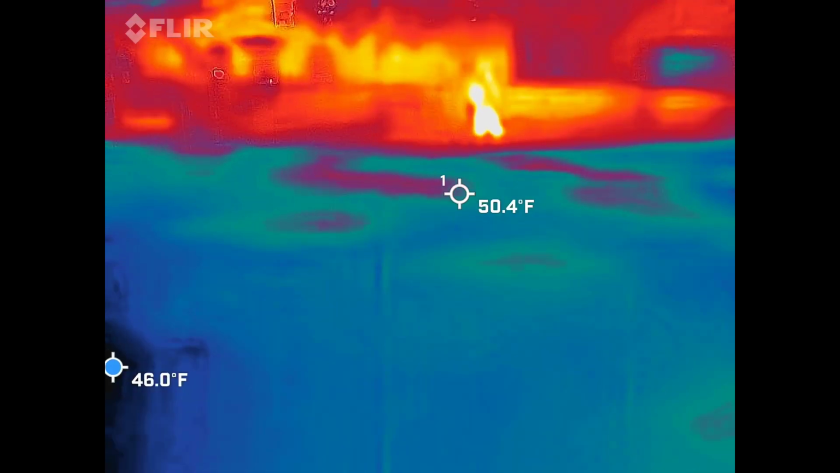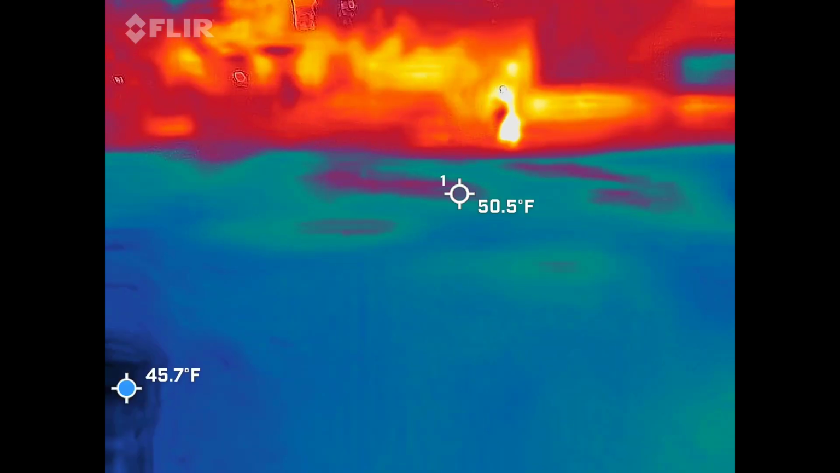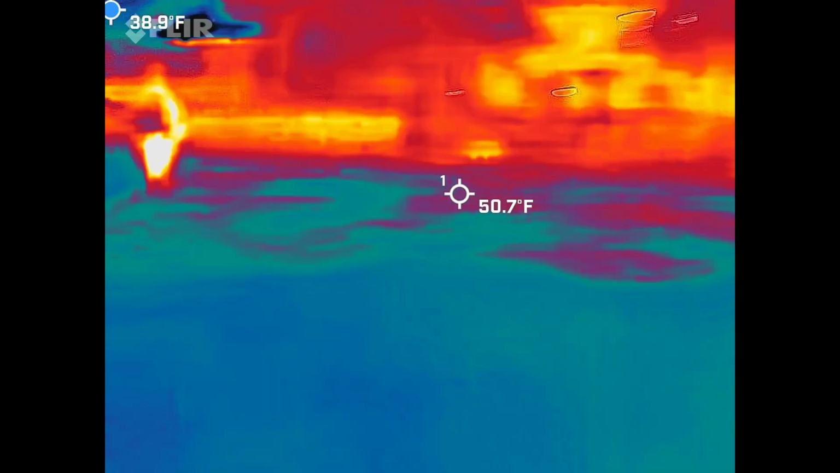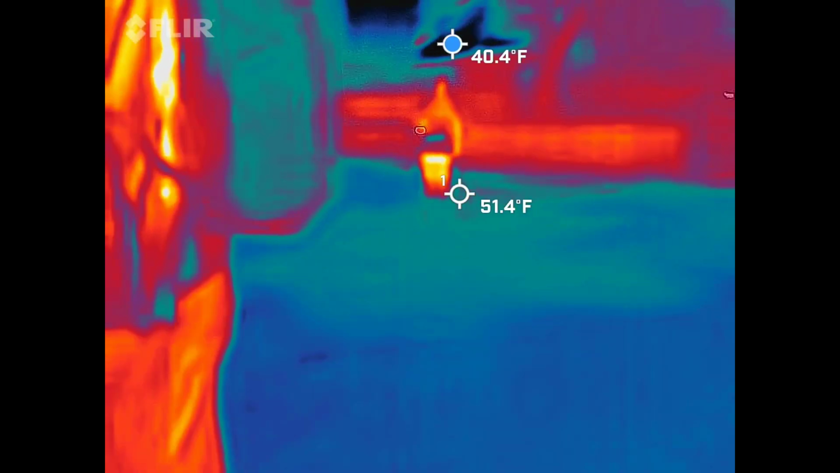Any other numbers I need to worry about? Not super high, like 19. I'll take a 19. It's still pretty decent. I'm getting high teens. I'm going to explain those numbers before we leave the space, just so you have an idea.